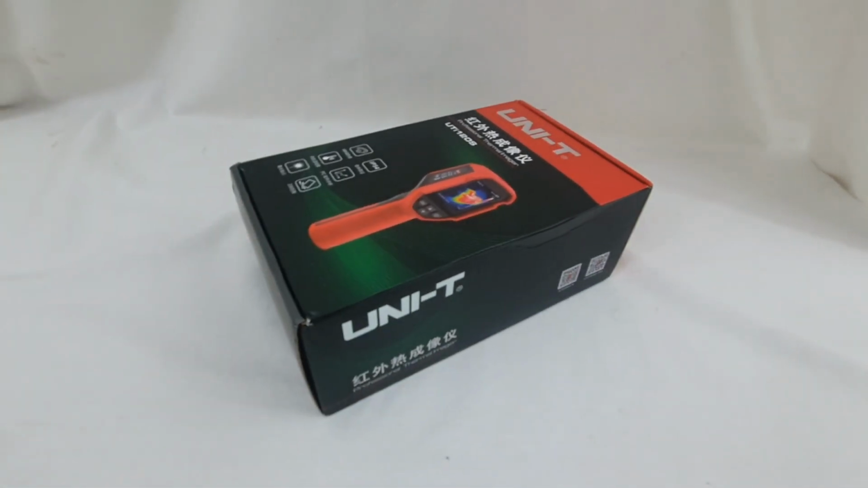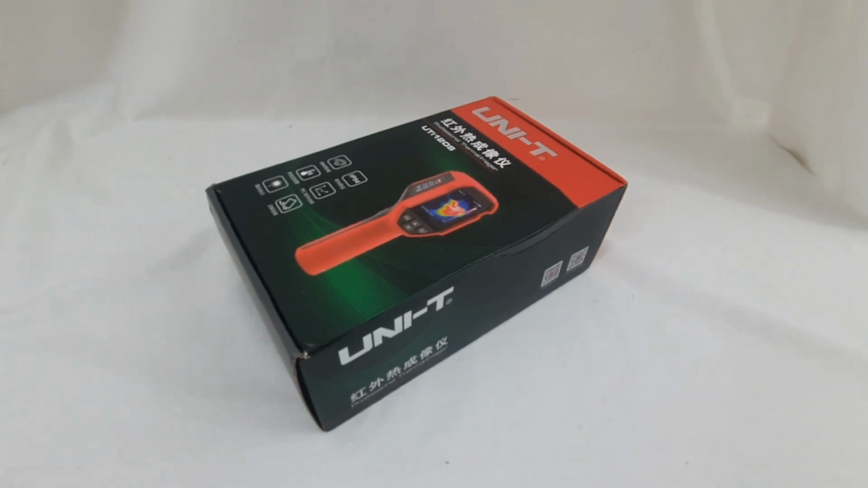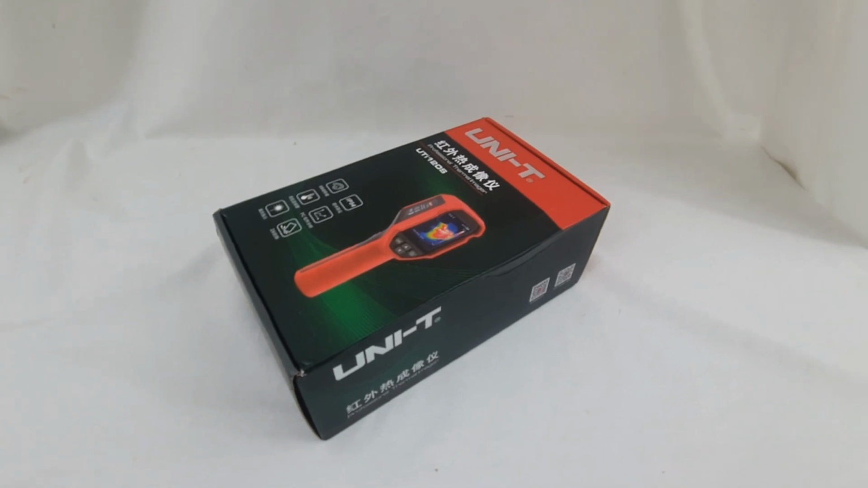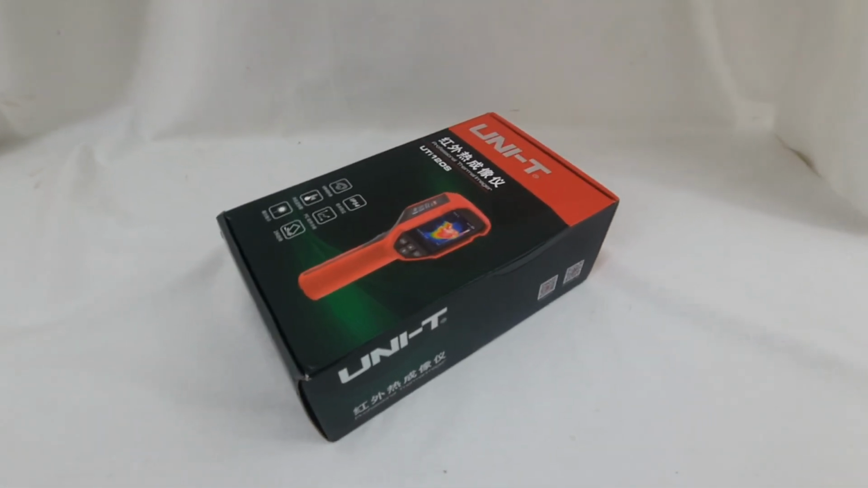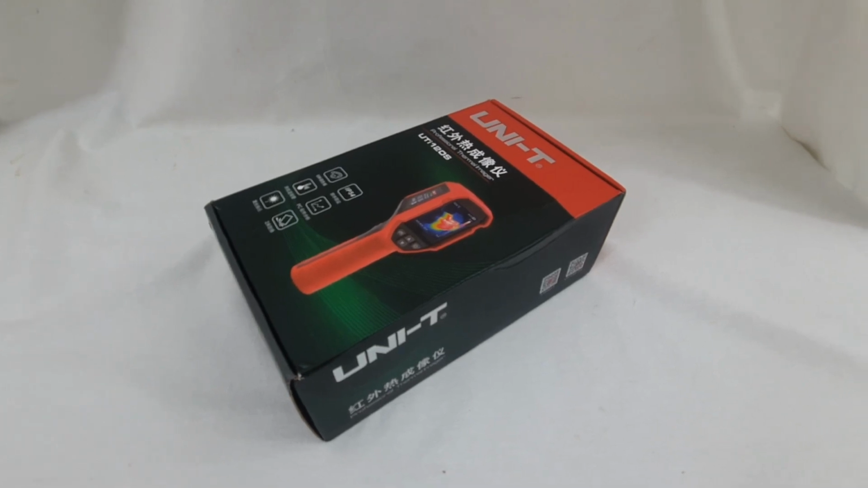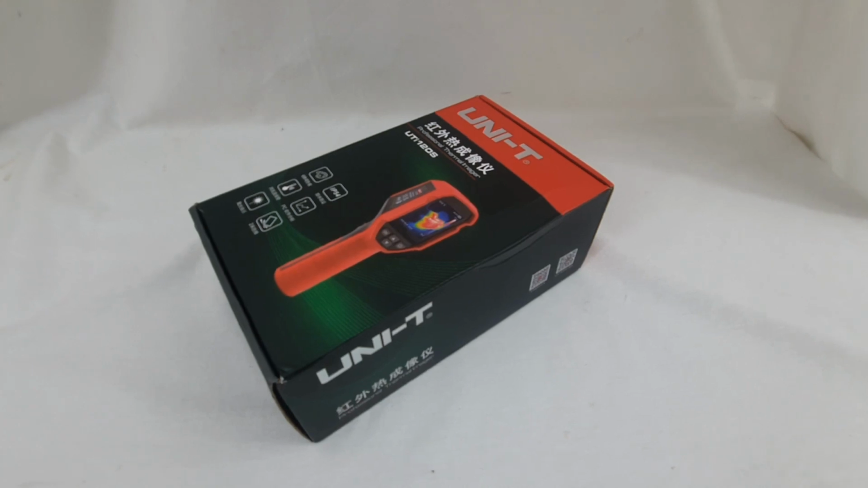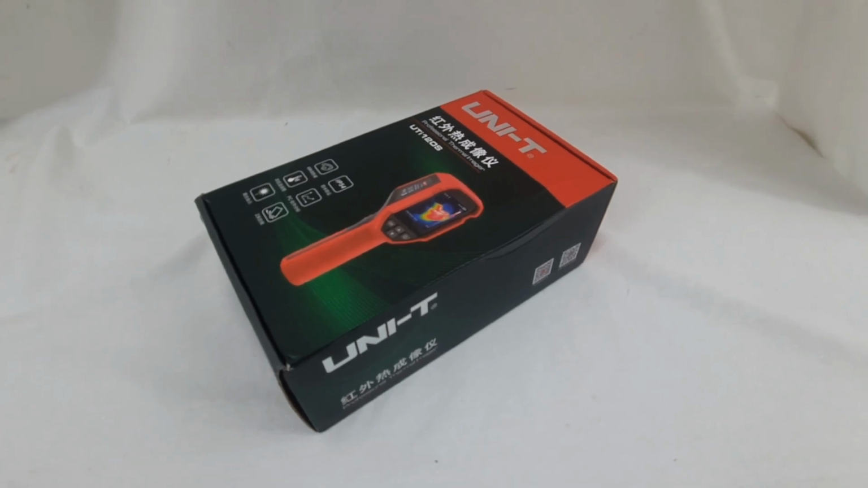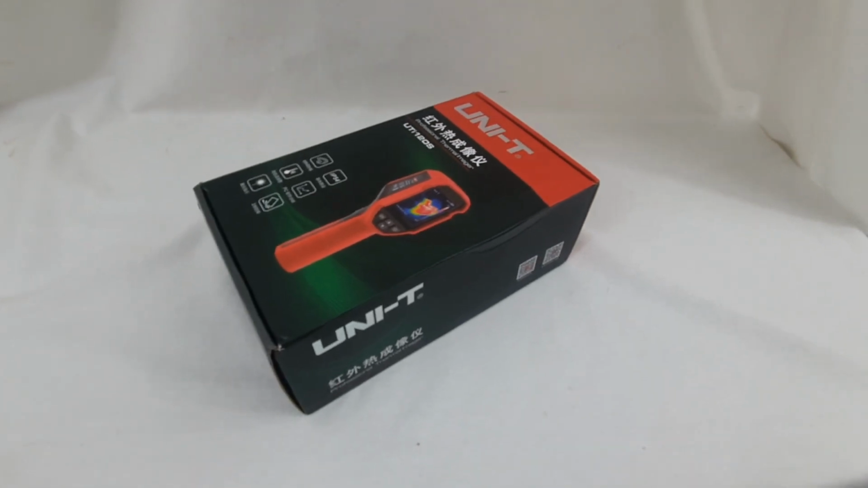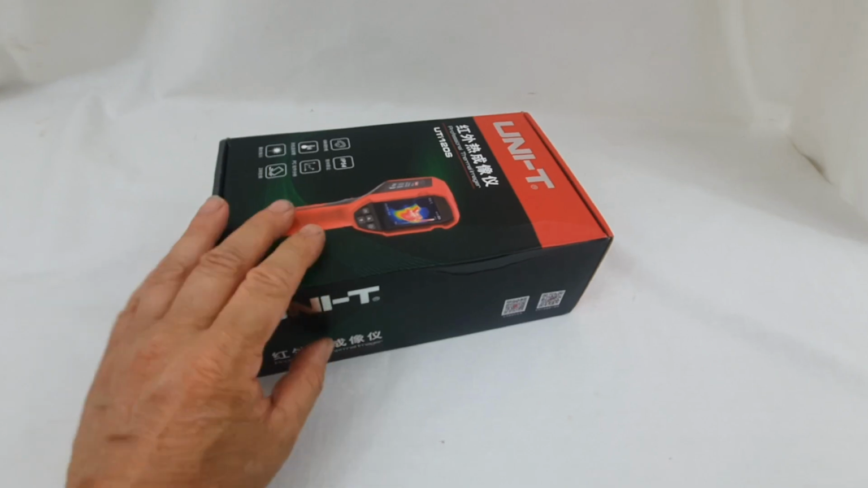Some of the reviews I've seen on AliExpress, where I actually purchased the camera, say that theirs has arrived with a very badly crushed box. Mine isn't badly crushed, and they say although theirs is crushed, it's actually okay when they open it up. But it's only shipped in a jiffy bubble bag type thing, plastic job. So they're not protecting it that well, but we'll see when we open it up.